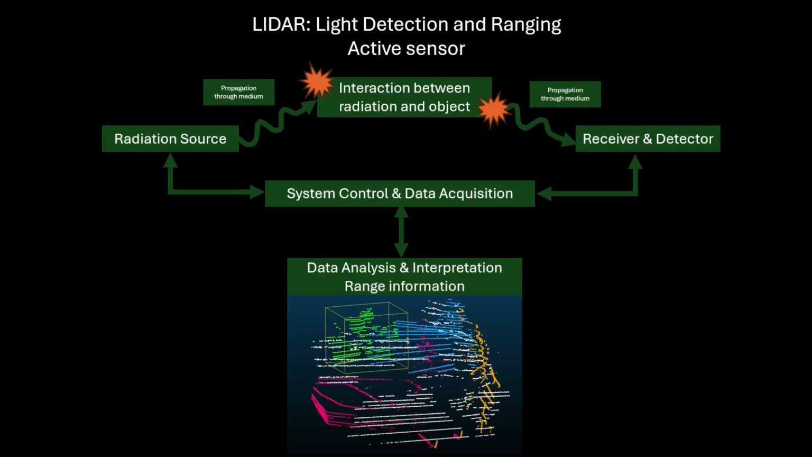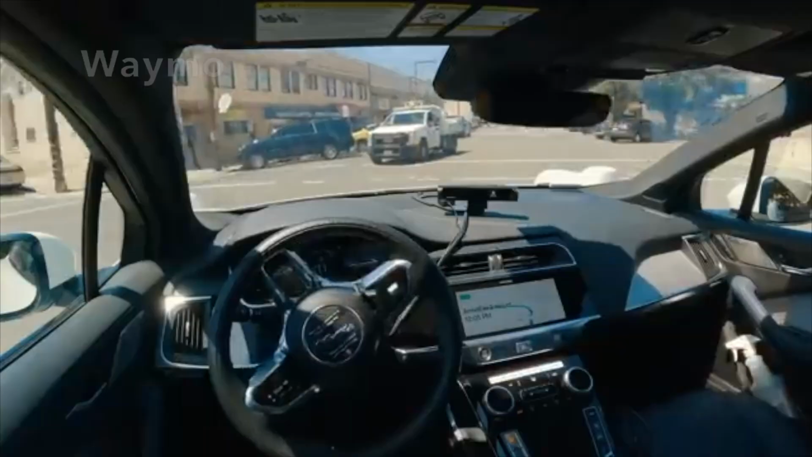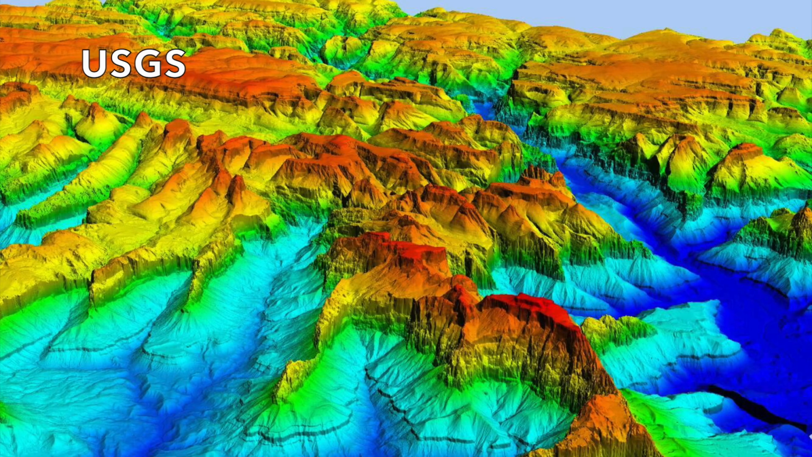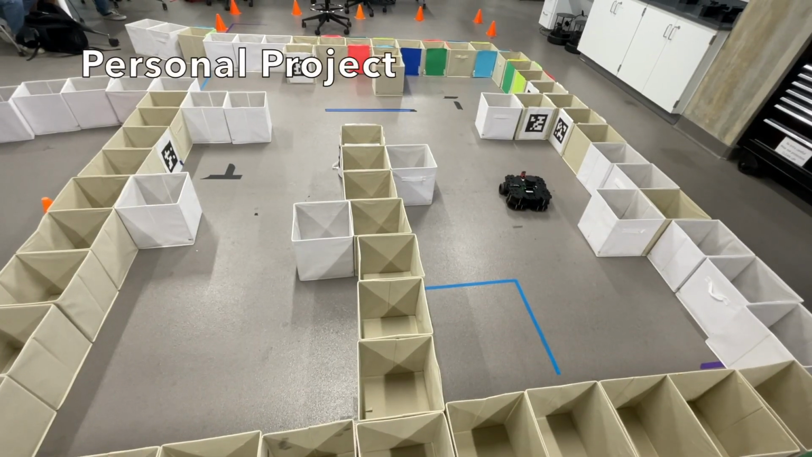My name is Swetha. I built a LIDAR scanner to scan this statue of Kermit and Jim Henson at the University of Maryland. LIDAR stands for Light Detection and Ranging. It's a form of active remote sensing that provides range information by sending out laser light and analyzing what comes back. It's how Waymo's cars autonomously navigate, how high-resolution terrain mapping is done, and how I made this turtlebot navigate this maze.